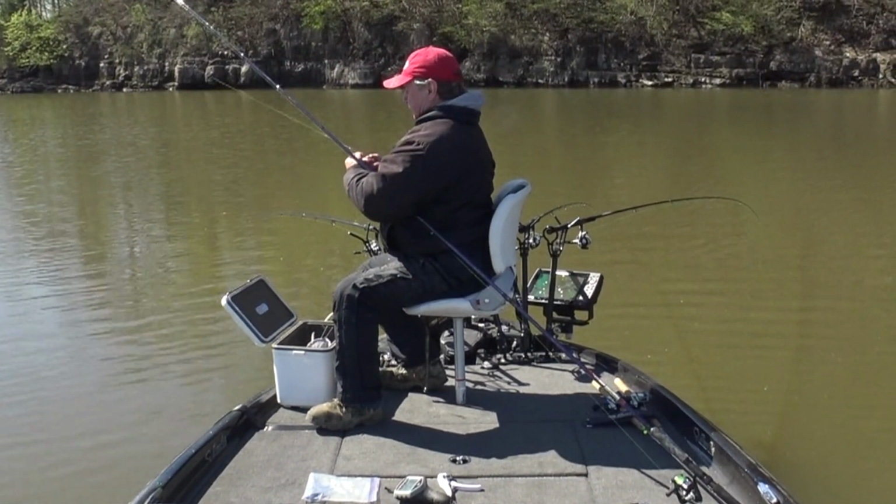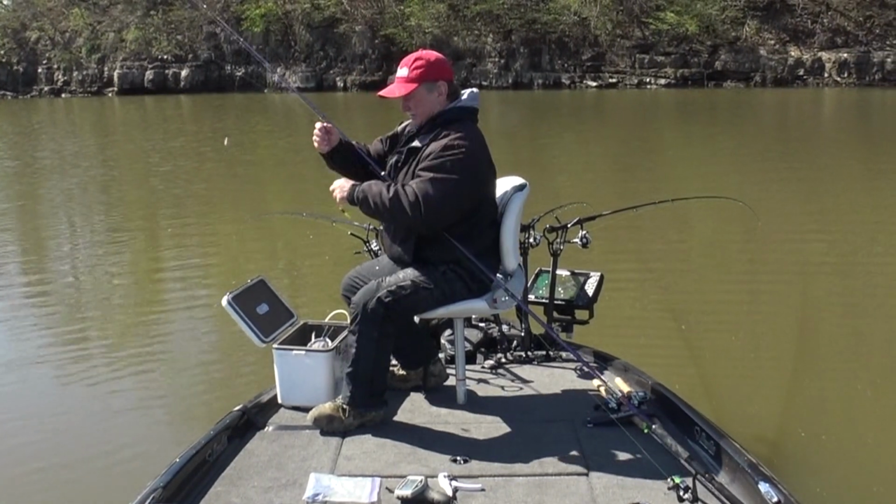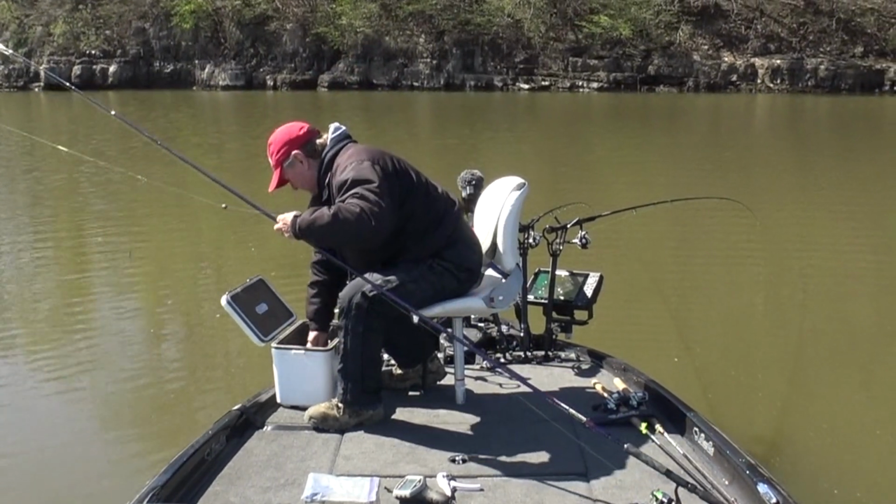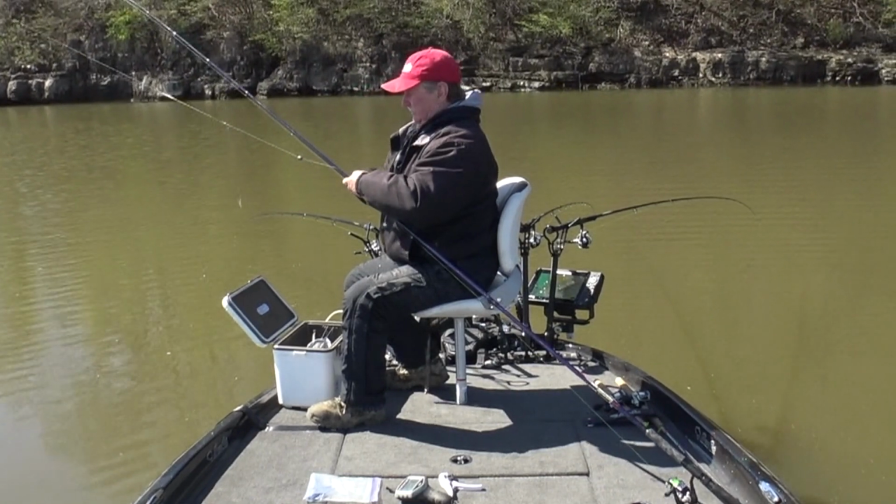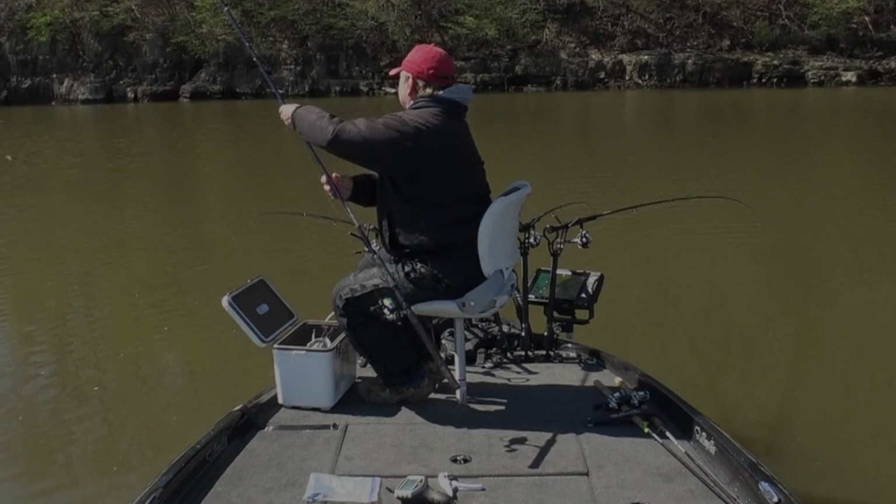There were some fish congregated in that 8 feet depth range, but they just weren't real good fish. I'm trying to find some of the bigger females staging. Having a hard time.